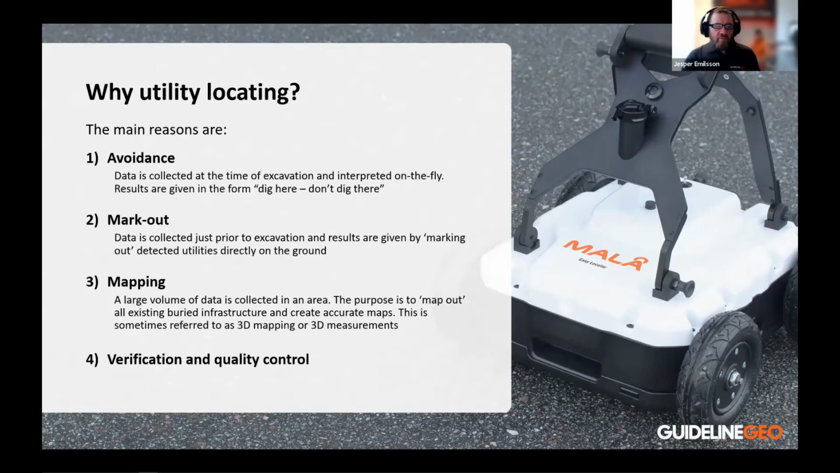And then we have markout, which is the next step up, where you basically go out just before the excavation and try to mark out whatever you can find, so they know roughly what the subsurface looks like. The fastest growing field is the mapping field, where the purpose of collecting data is to create a map of all the utilities in the subsurface, both local and large scale. And then, of course, there is the verification, where a customer who wants the infrastructure to be in place wants to know if it's in the right place and at the right depth. So that's the fourth type of investigation.